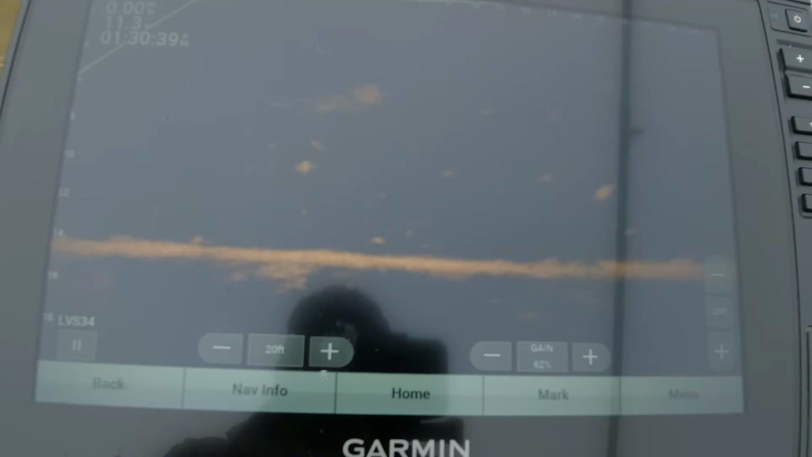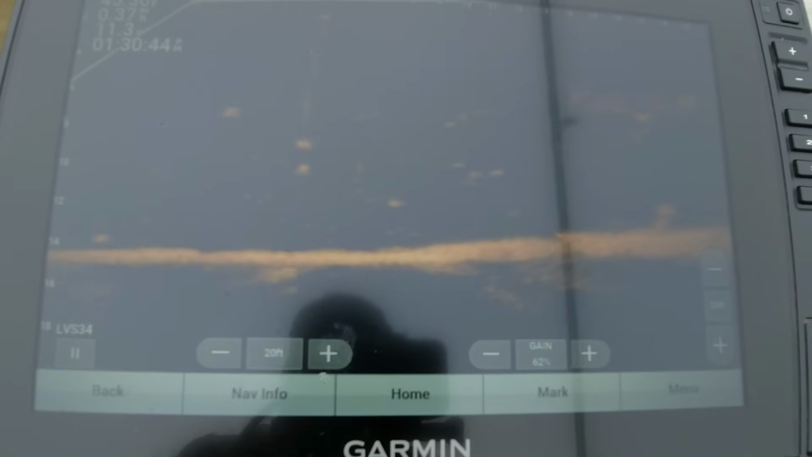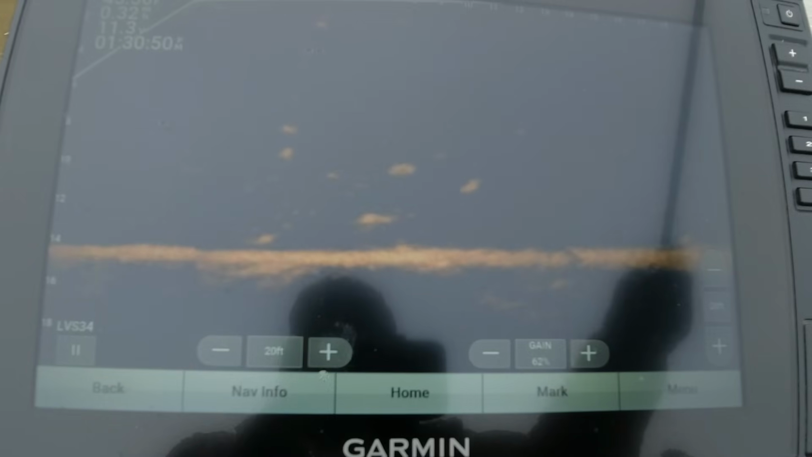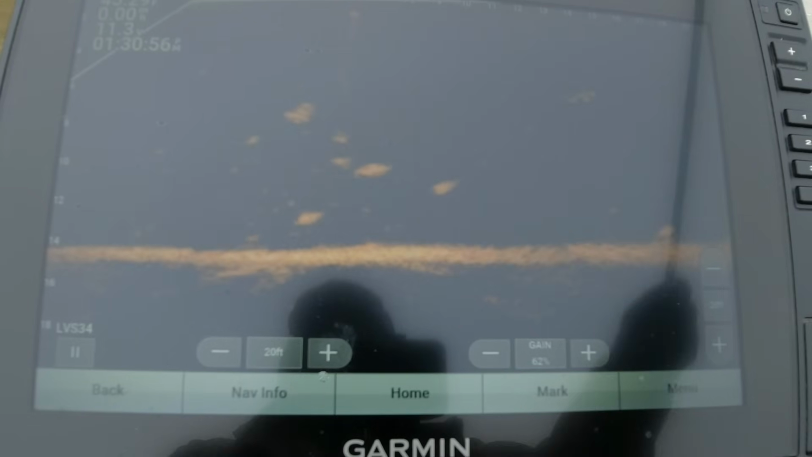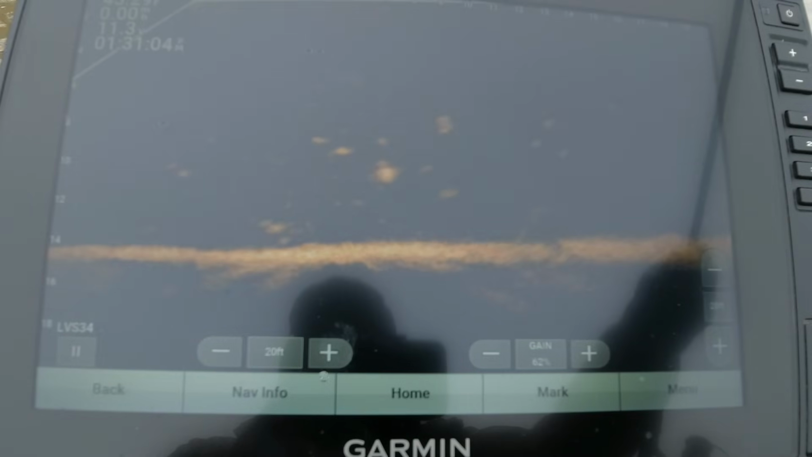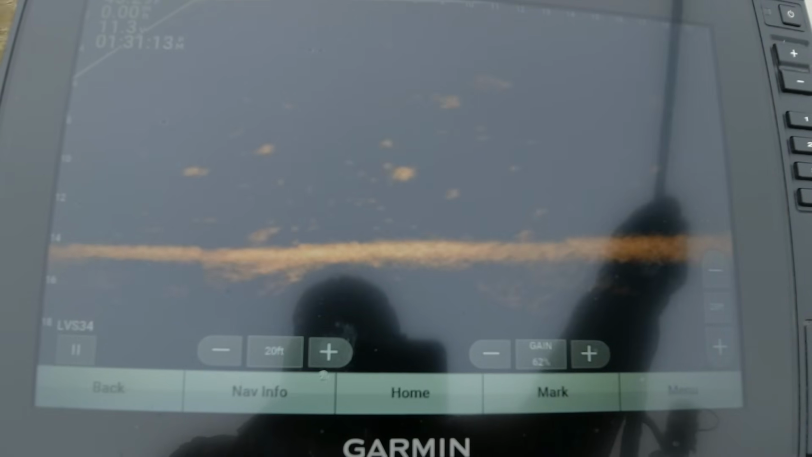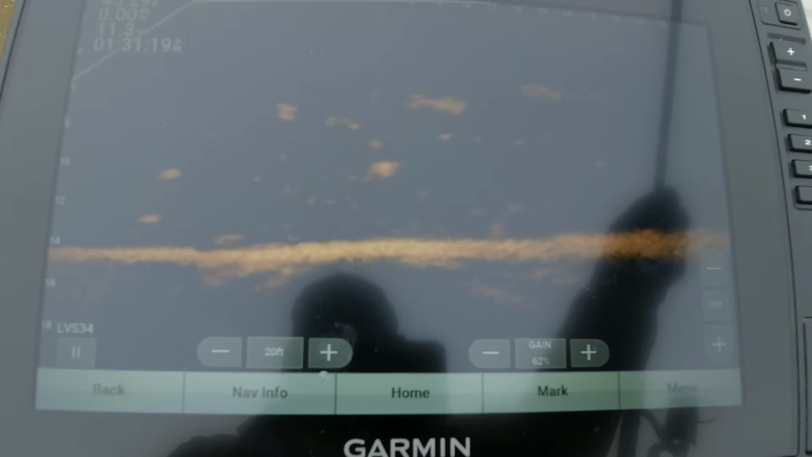Alright, here's another one sitting over here. Suspended fish. Don't look like they're going to be very aggressive though. Yeah, those suspended fish, they're not aggressive today.